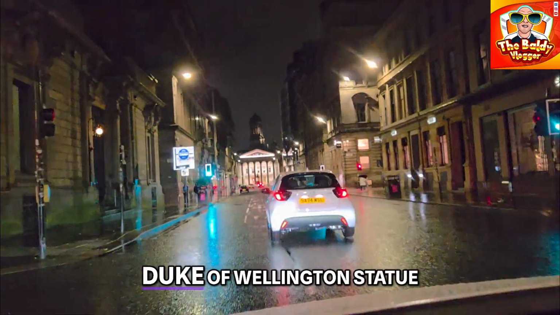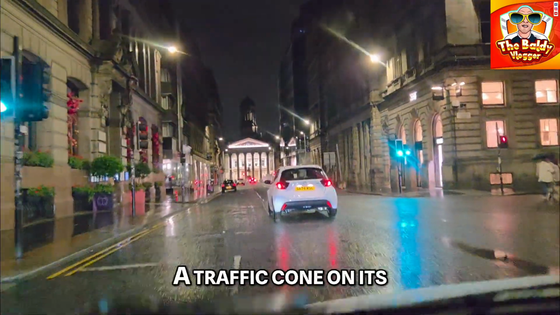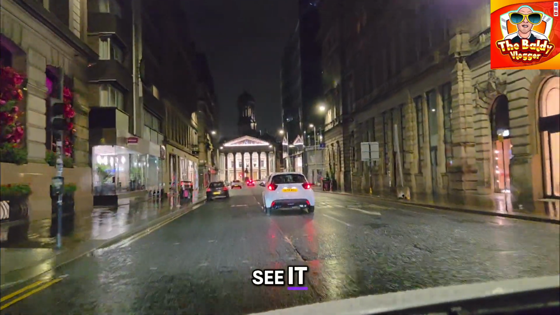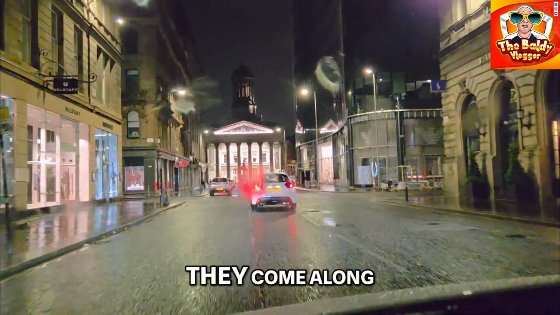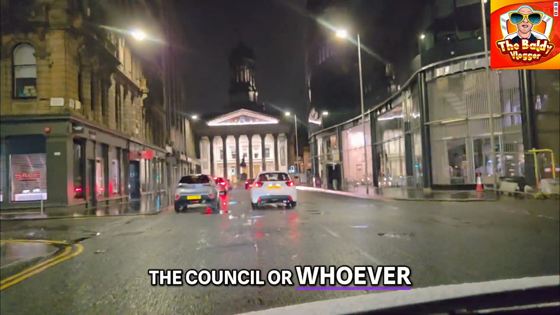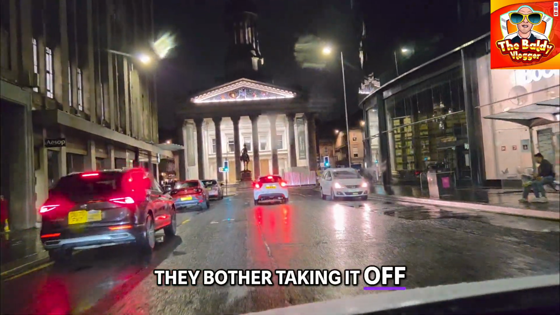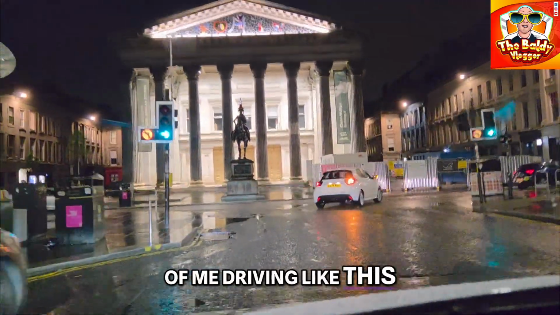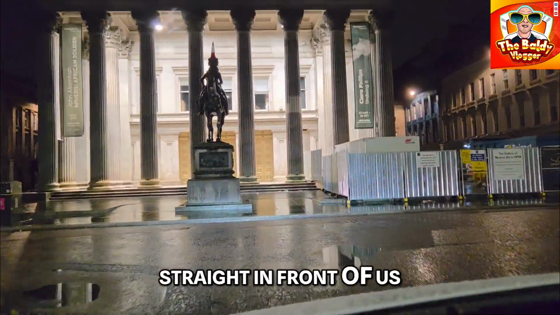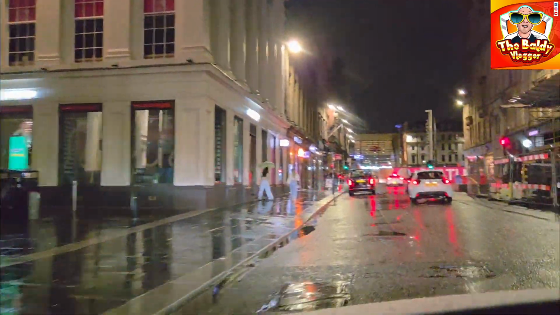Now, in front of us, you'll see the Duke of Wellington statue. It's always got a traffic cone on its head. You can buy souvenirs with pictures of it, traffic cone on its head. They come along to take it off, the council or whatever, then as soon as they take it off, it's back on again. I don't know why they bother taking it off. I don't know if you can actually see it very well with me driving like this. But there it is, straight in front of us, in front of the Gallery of Modern Art, whatever you call it.